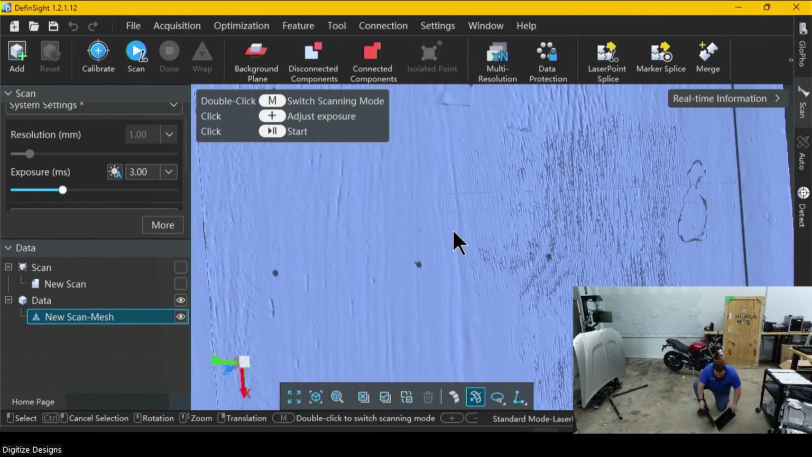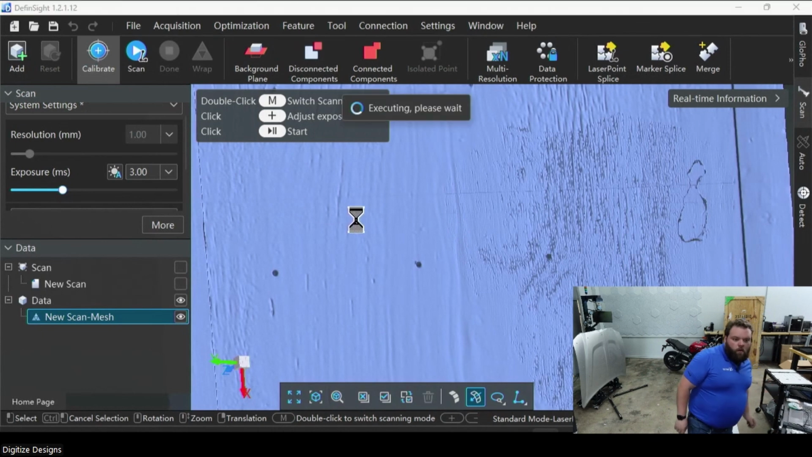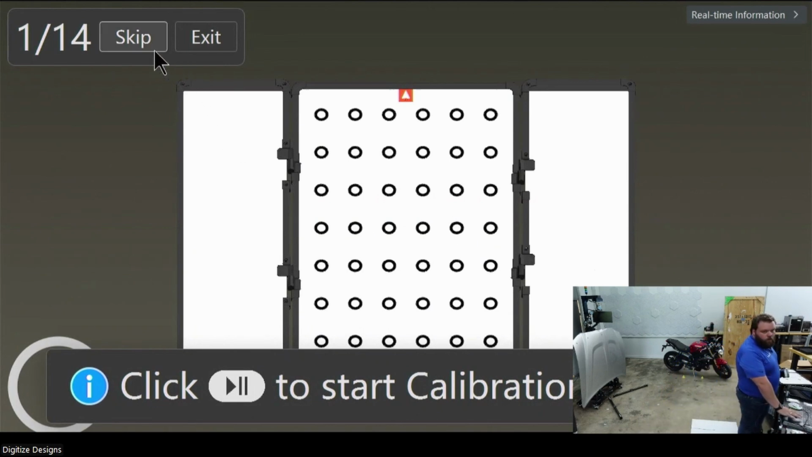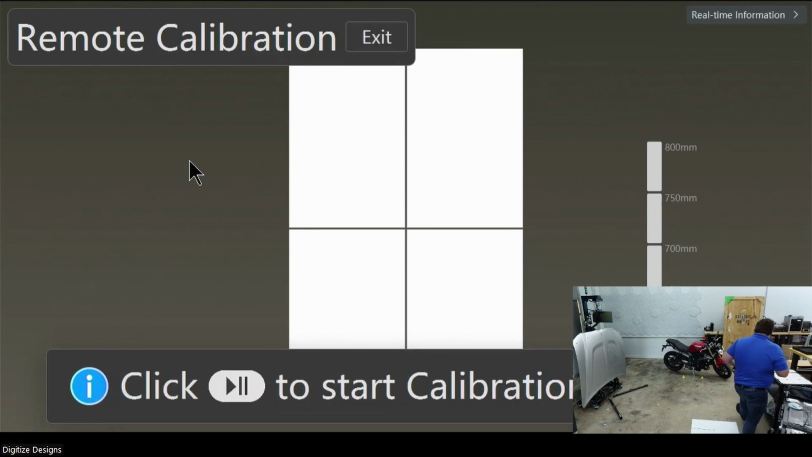Pull these guys out, put them on the ground. Arrange them into a little rectangle. Just do that one so we can hit skip. And this one's super, super easy.